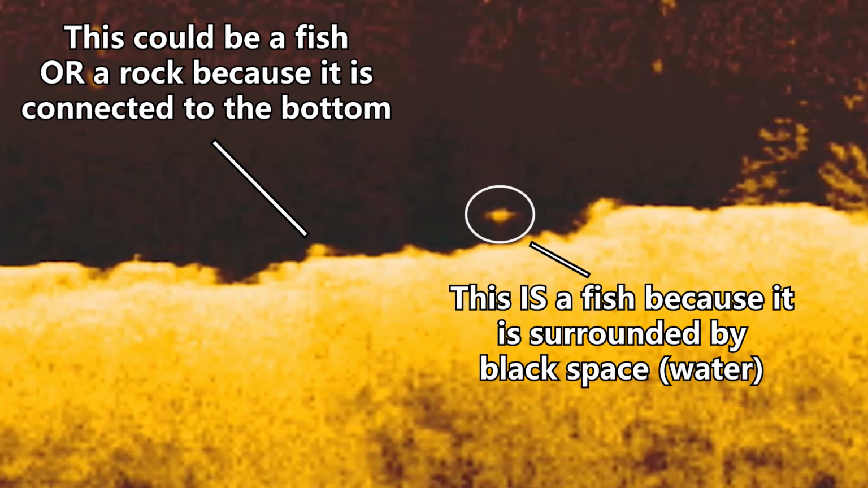And so the only way you can know for sure if you're looking at a fish is to find a dot that is completely surrounded by black space. That black space is water, and so if there's nothing else connected to that dot and it's completely surrounded by black space, that's going to be either a fish, a ball of bait fish, or maybe if there's a lot of debris in the water, it could be some debris, but a lot of times it's actually fish. And so just make sure you pay attention to that when you're trying to identify fish, because sometimes you might misidentify rocks and cover and other stuff as actual fish.